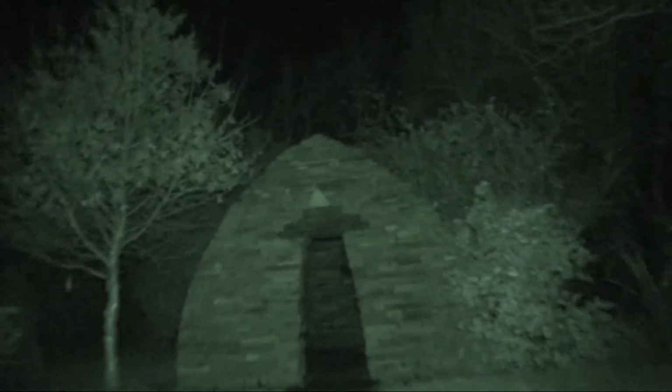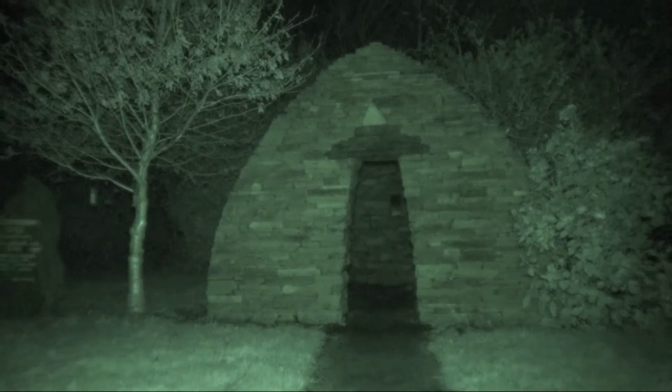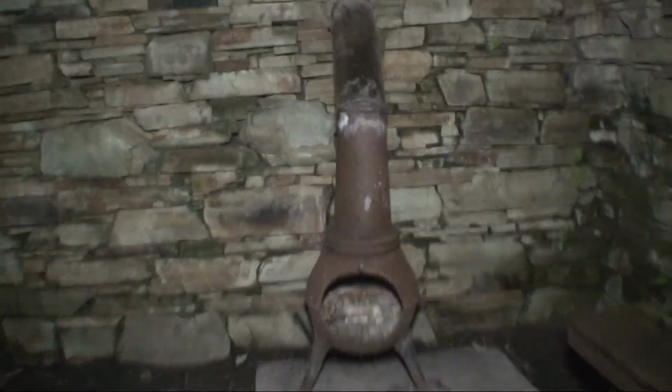There were 2 birds in here, but they were swallows or swifts, and I think they have gone home now, migrated, because I was in here the other day and I didn't see them. Roof here's leaking as well. There's your little fire now.